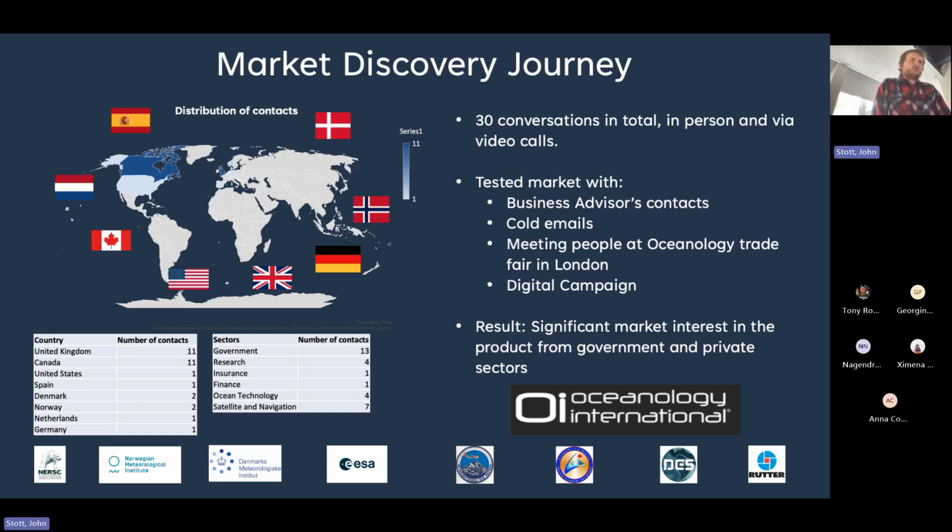We also attended a trade fair in London back in March called Oceanology International. This is basically a massive trade show that looks at maritime technology, for example submersibles. But we did have people going there from the European Space Agency and a couple of other interested people. So we have significant market interest in this potential iceberg product, mostly from government and private sectors.